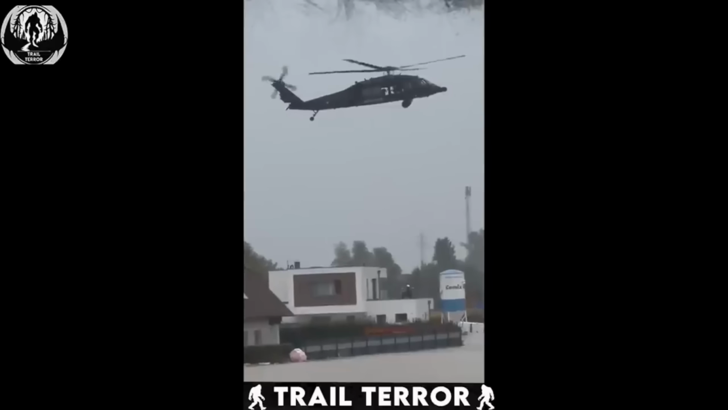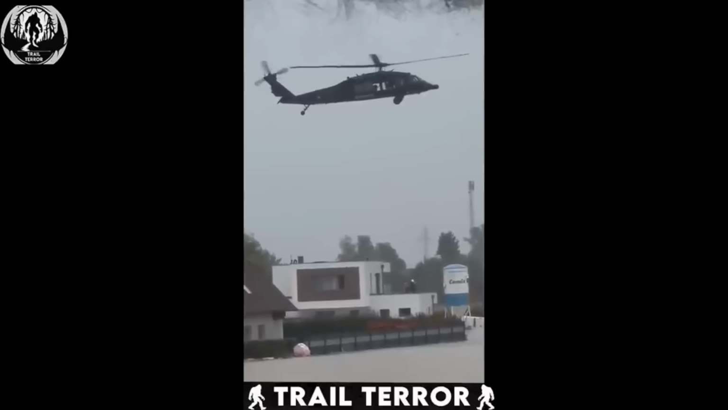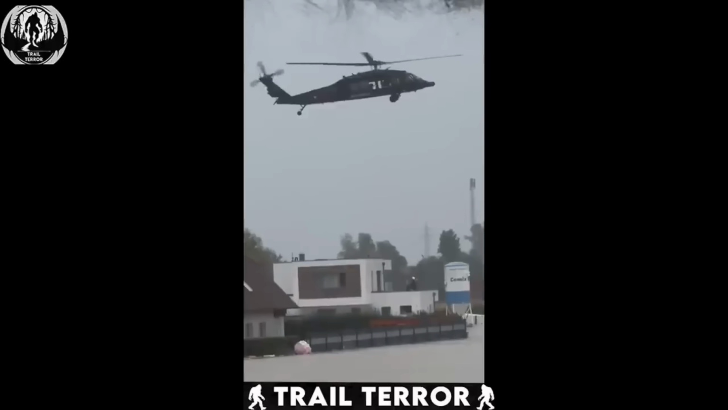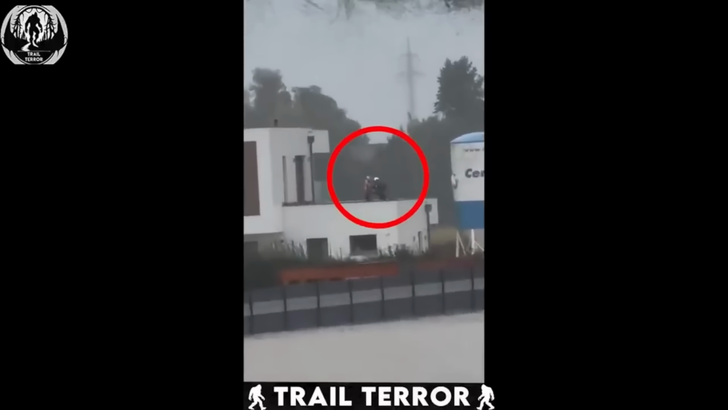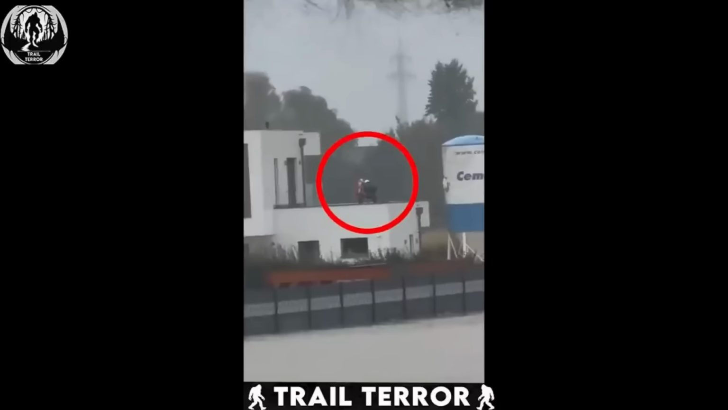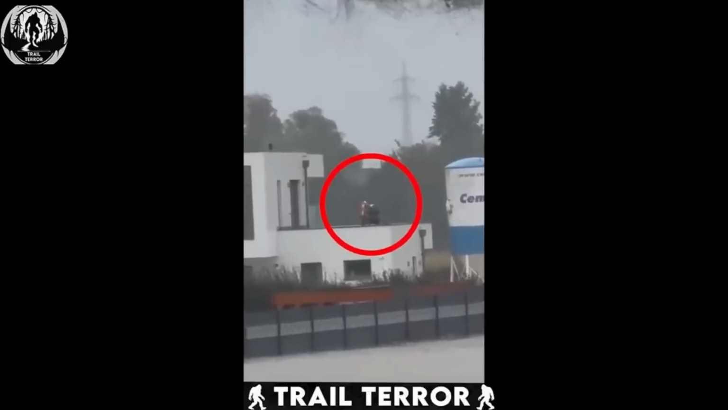In the video, you can see a Black Hawk helicopter hovering above a house, ready to spring into action. As the cameraman zooms in, it becomes clear that a rescue worker is on the roof with the little girl, both anxiously awaiting the helicopter's assistance.